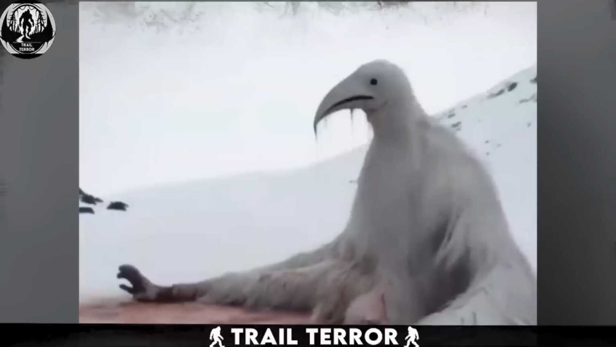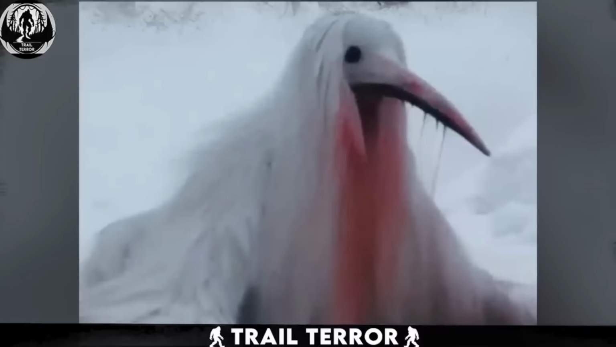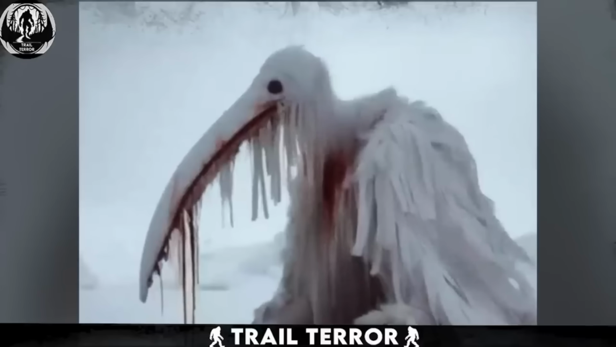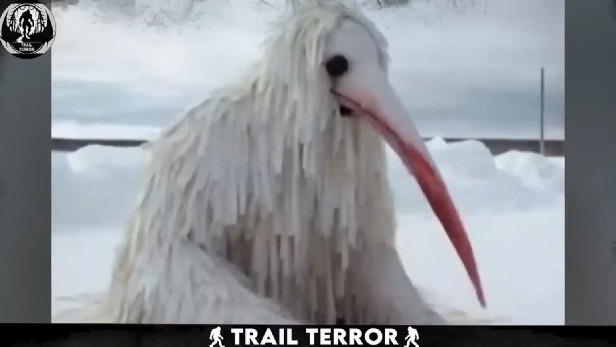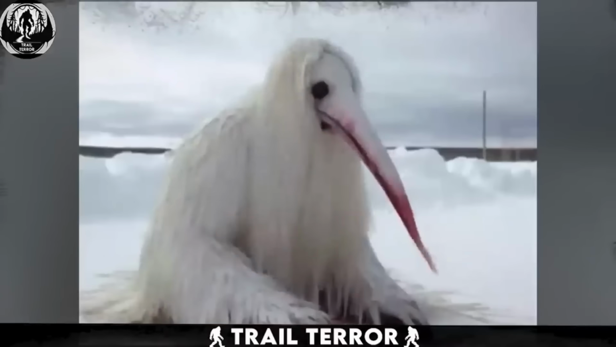There's a weird video going crazy on TikTok. It shows a strange bird people are calling the opium bird. They say it's the first one ever seen in Antarctica. In the video, the bird looks totally out of place. It's big and covered in white fur, with a long beak and eyes that seem empty. The whole thing is just kinda creepy, and it just sits there.